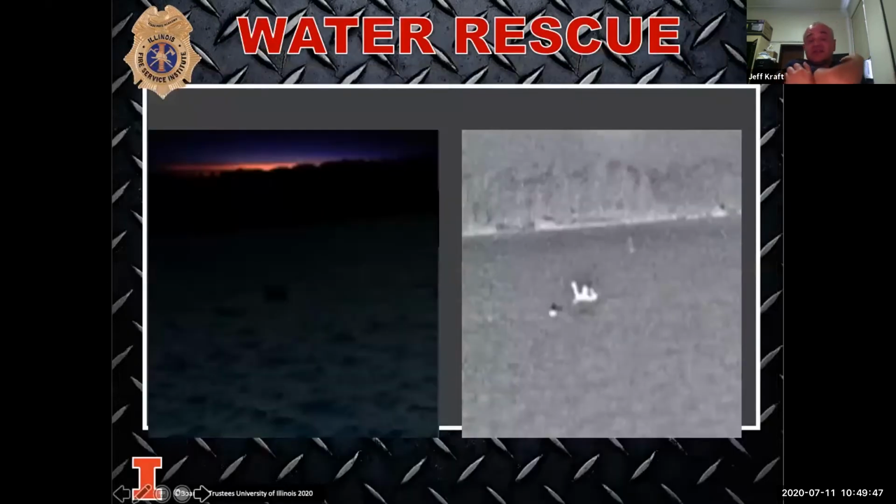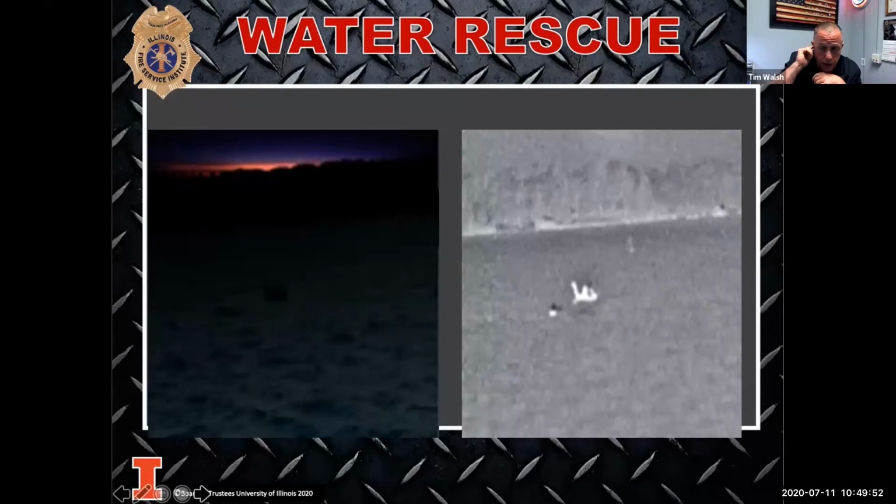Water rescues. Timmy's going to talk a minute about water rescues. So we use FLIR cameras in the city of Chicago and Bullard cameras. And we actually had FLIR cameras on our helicopters. And that's exactly the picture on the right that you guys are all looking at now. That's exactly what a victim in the water looks like on a FLIR thermal imaging camera. So don't be that person on the company that says, thermal imager, I don't need that for a water rescue. Almost every fire department in the state of Illinois or across the country has a pond where kids go swimming when it's hot out, like it's been the last 2 weeks.